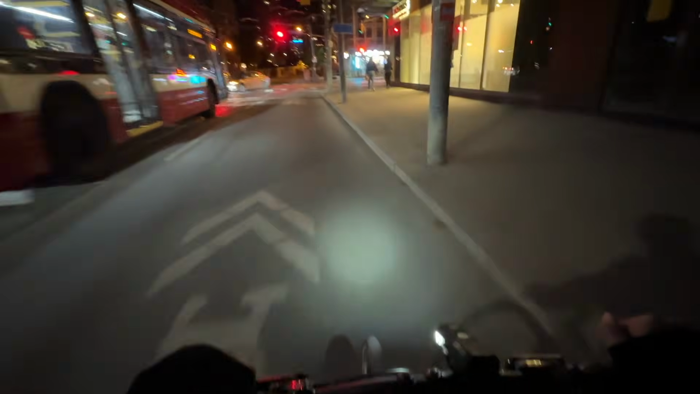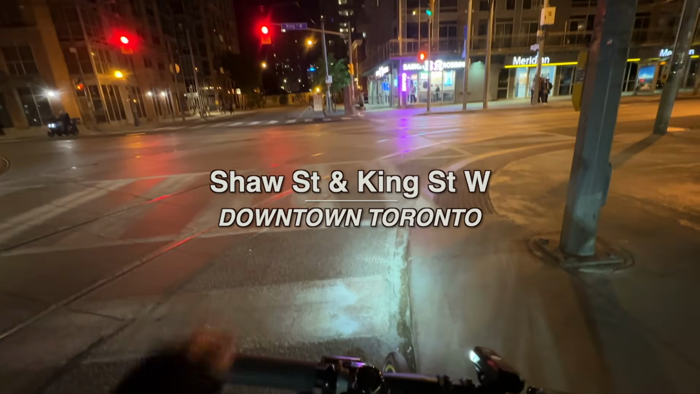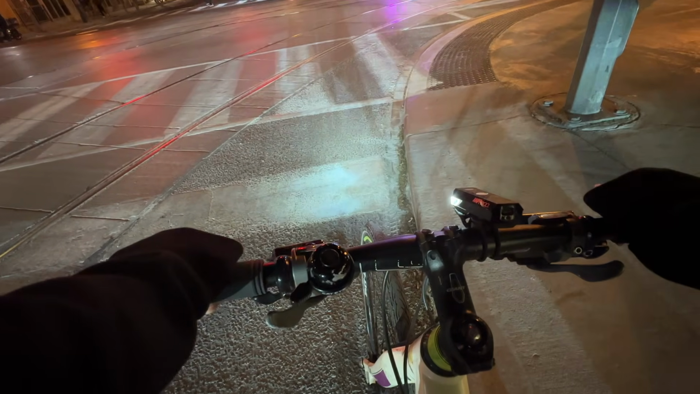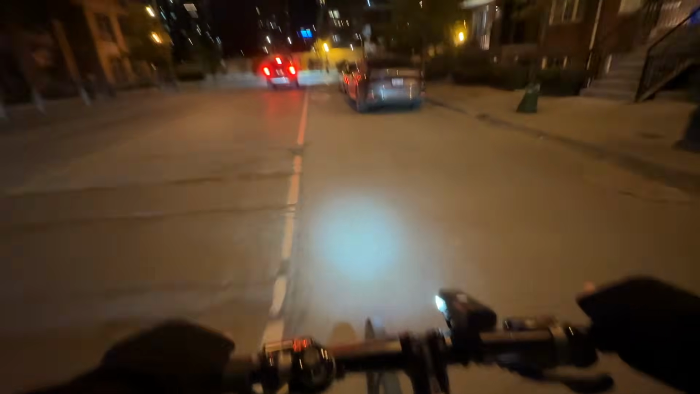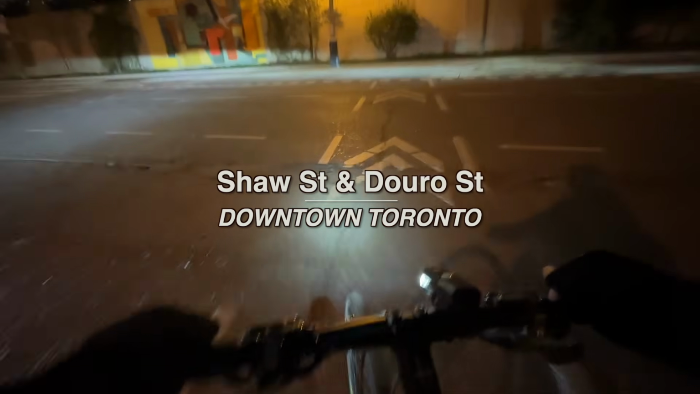All right, King Street and Shaw. So the angle is lower, so I'm going to have a look at it too. The replay. Yeah, chunk hole there.